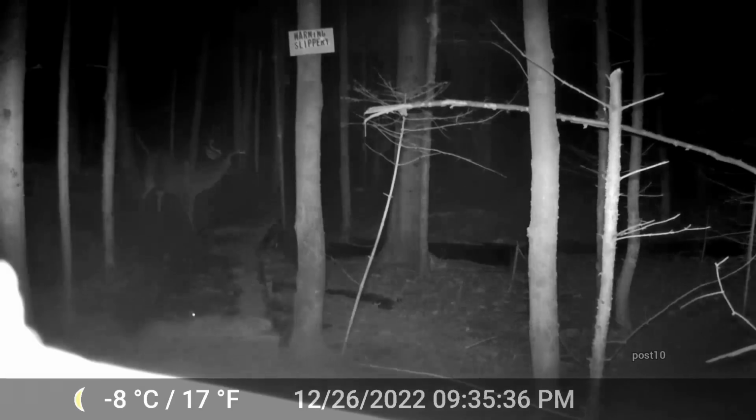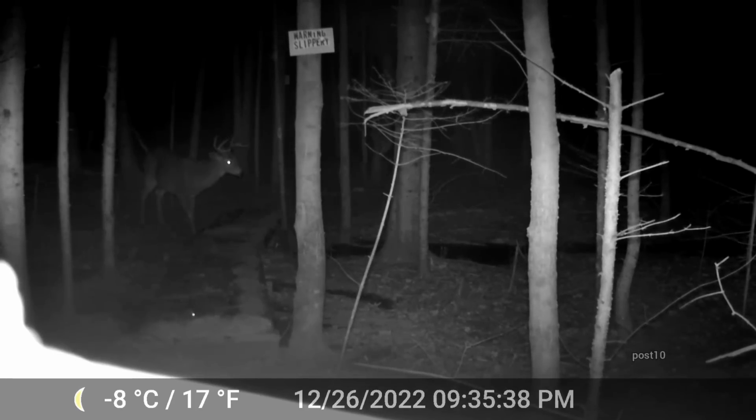And here comes the flying squirrel friend back. Right on the same bridge. They're not afraid of each other. They know they're not a threat. Yep. There he is. The big deer's just eating it.